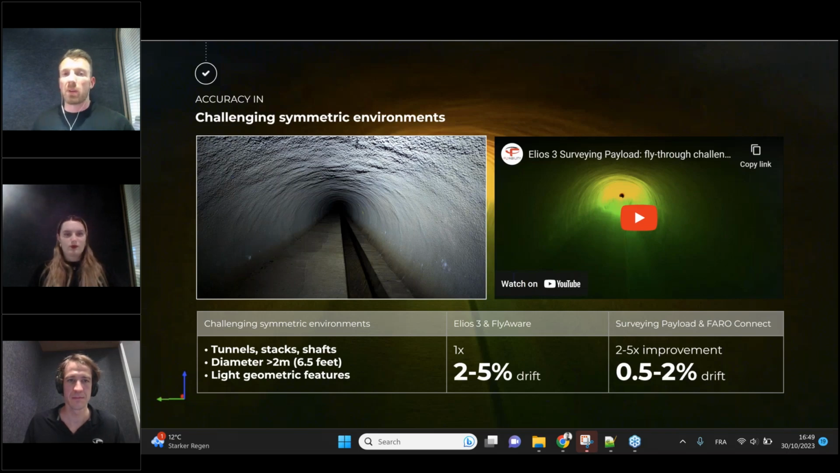So if the environment has a little bit more features or has surface texture, that will really help to improve the SLAM algorithm in terms of the drift. However, if it's a very, very smooth surface, like a concrete pipe or concrete finish, sometimes it can be a little bit different. So that's why we put a bigger range on the drift factor in this environment with the survey payload, because it really depends on the type of environment that you're flying.